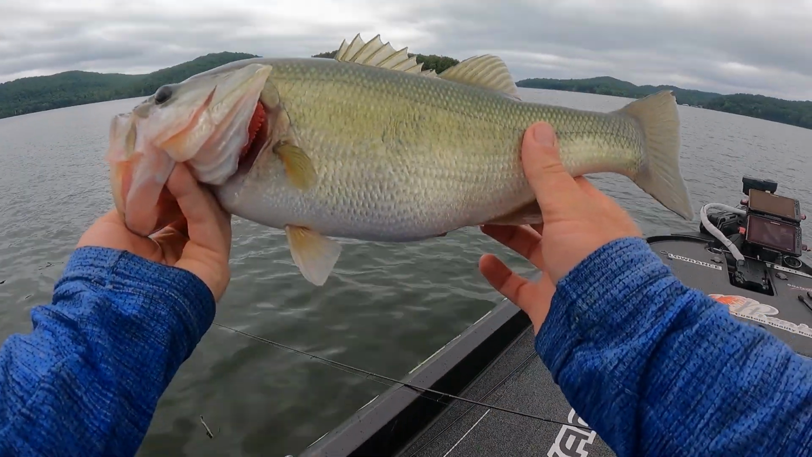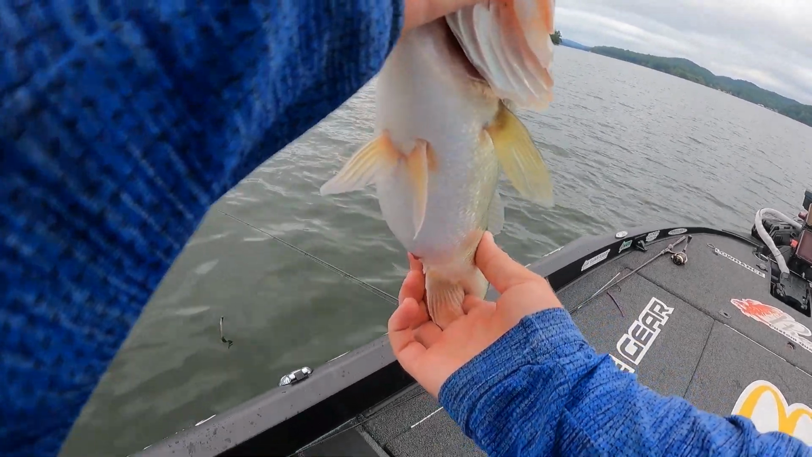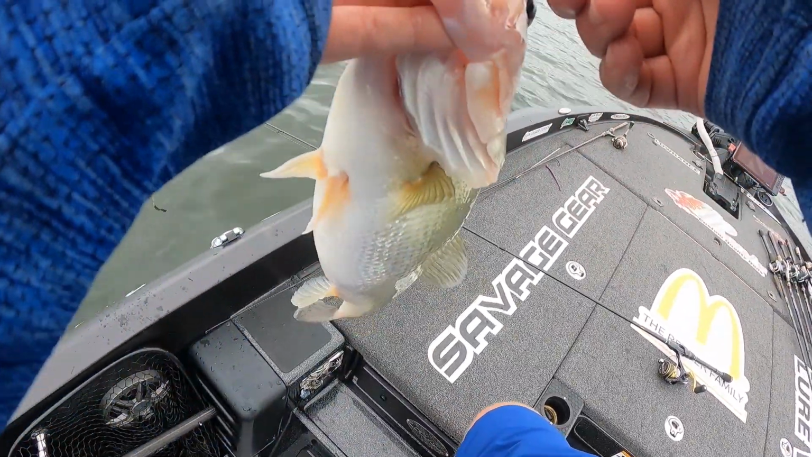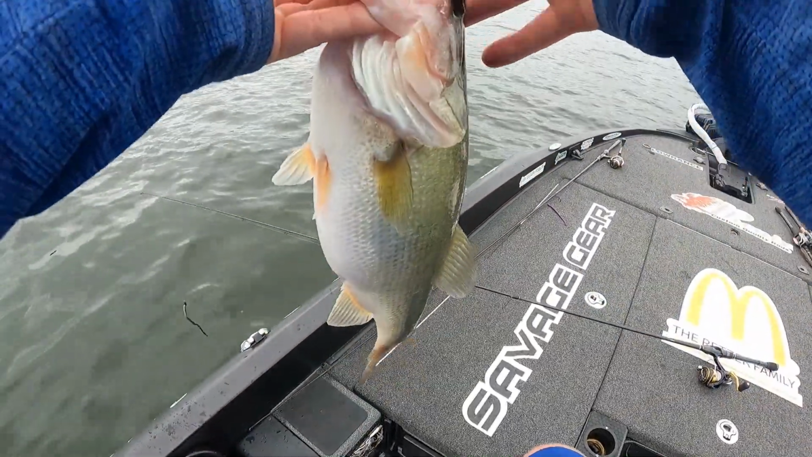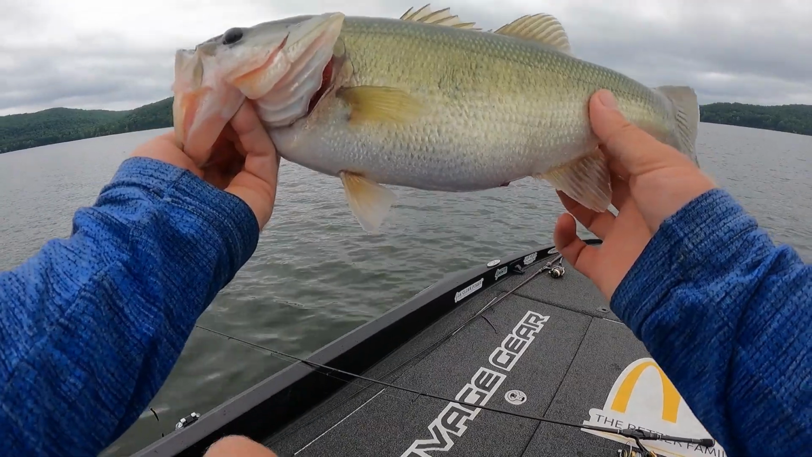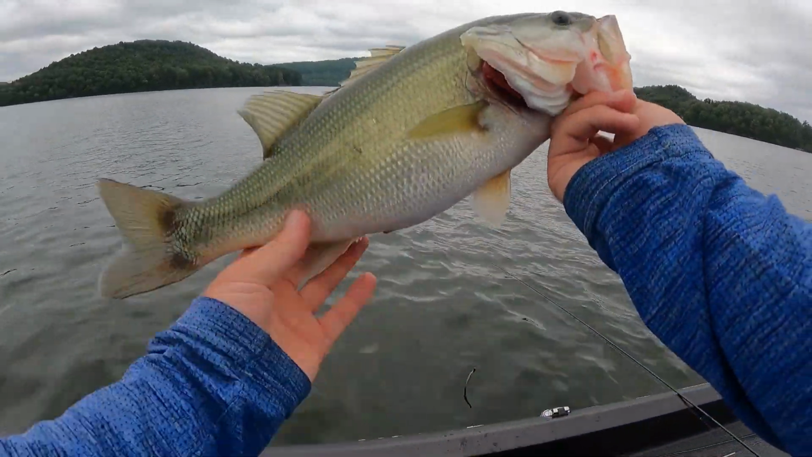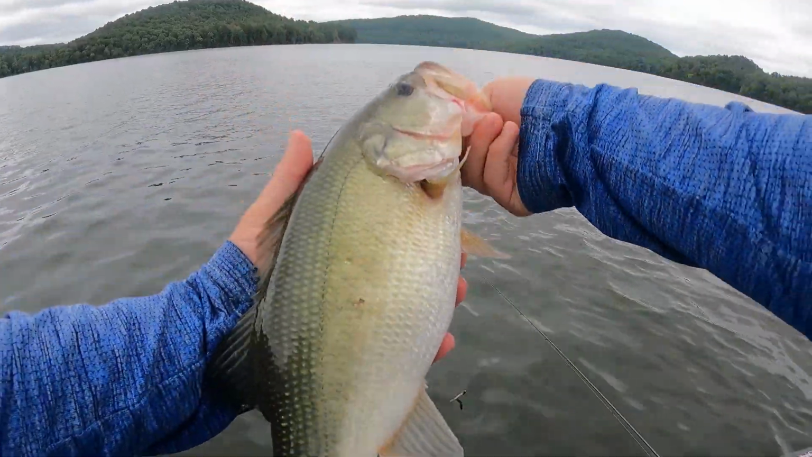Same deal, same setup. Looking inside this fish's mouth, this fish has been caught for sure at least once before. I see a hook mark in here. Possibly even twice. Yeah, look, here's another hook mark. This fish has been caught twice, and I caught it a third time. So a lot of these fish are really pressured. A lot of the times with these schools of bass this late in the year, you've got to downsize and fish something finesse. So that's why I think that Ned rig is being so productive.